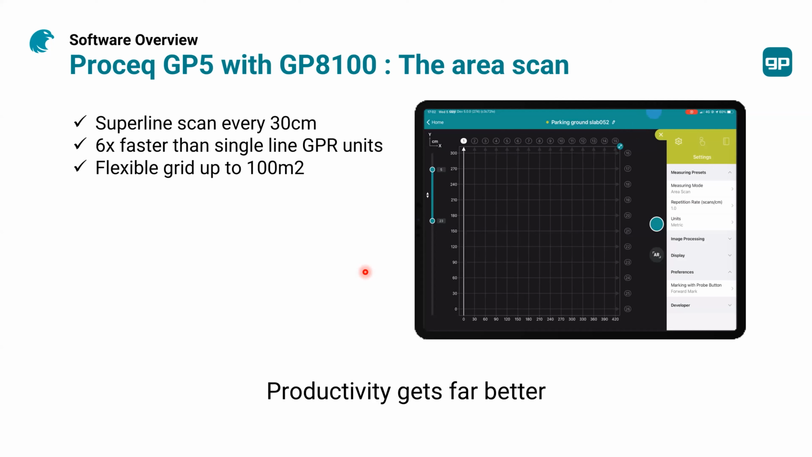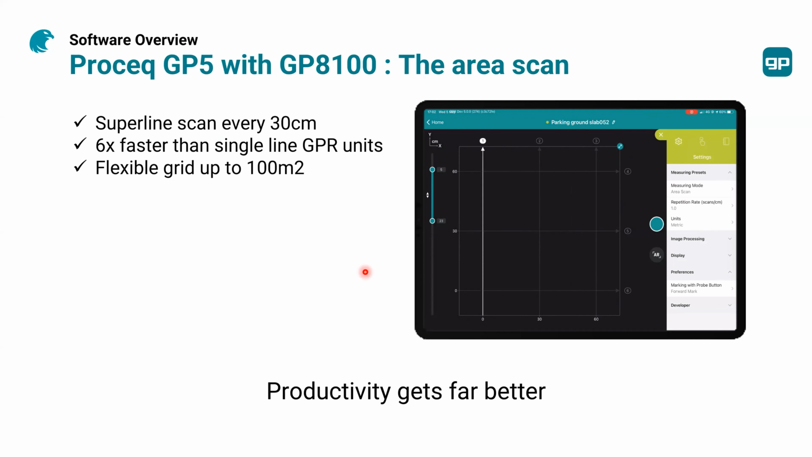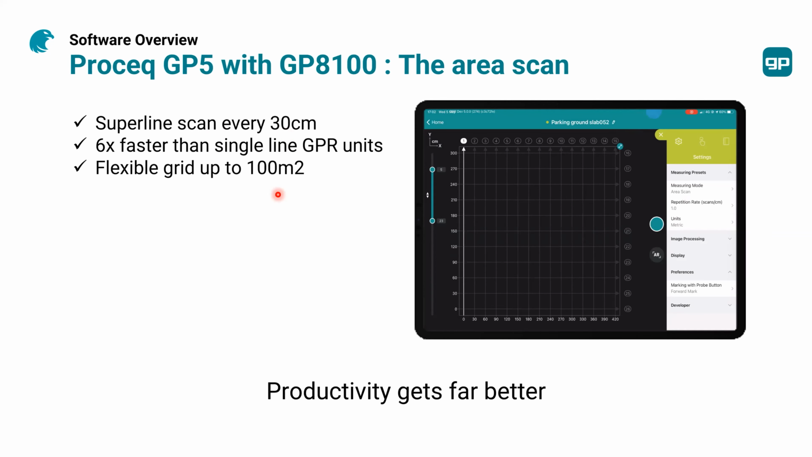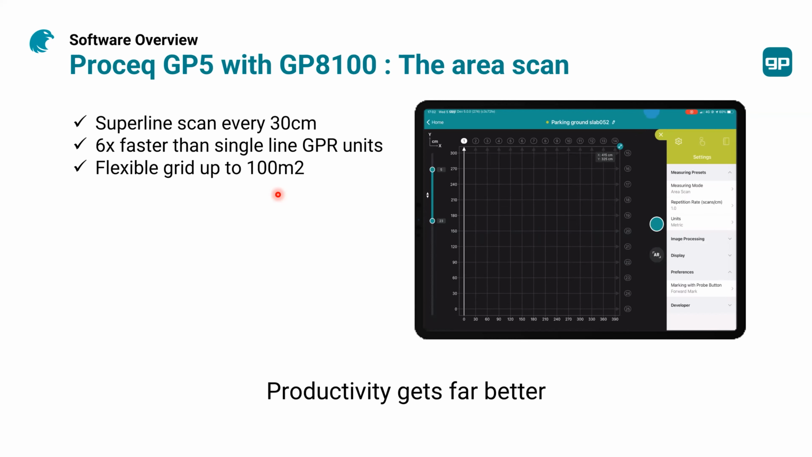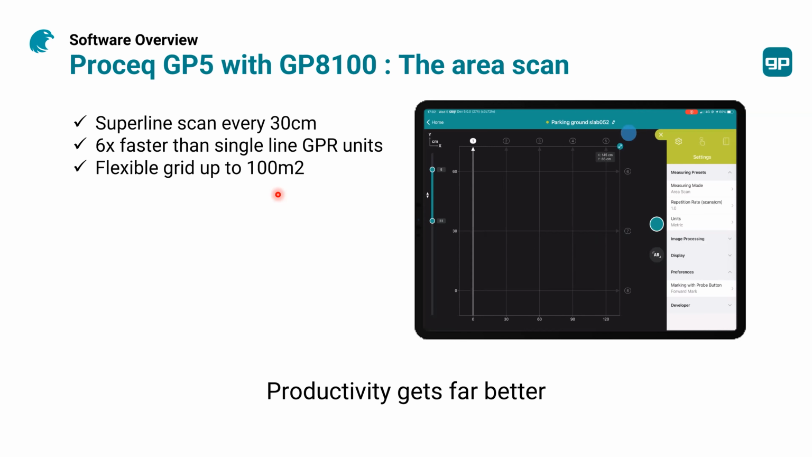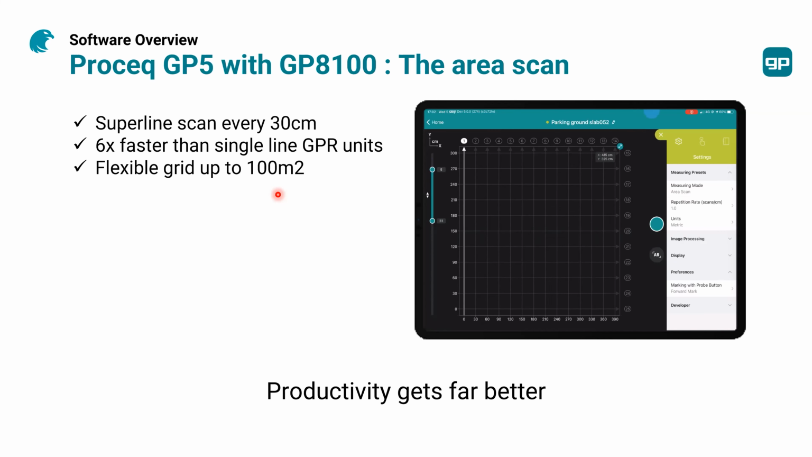So what we have seen up to now is the 2D scan, okay? But this unit is also capable of collecting data in 3D mode, an area scan, as we say. We have grids that are 1 by 1 meter. So you can collect data every 30 centimeters. But the most important is that you only need 30 centimeters spacing for a single line.